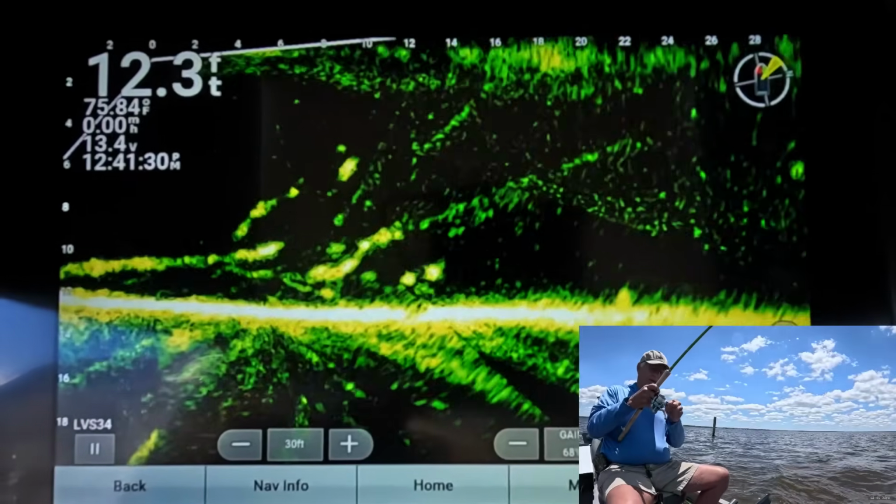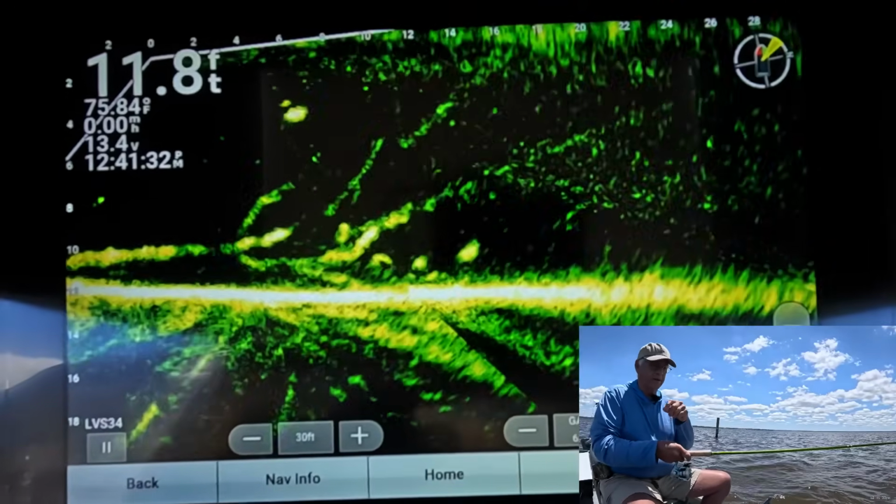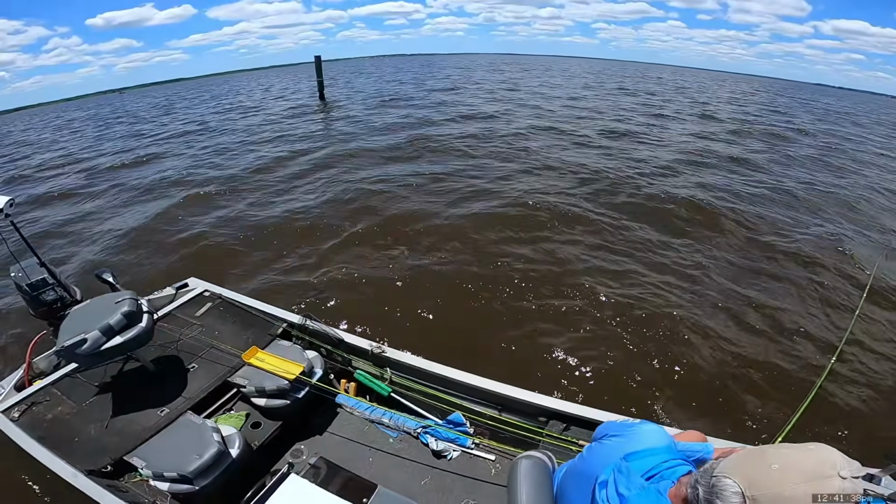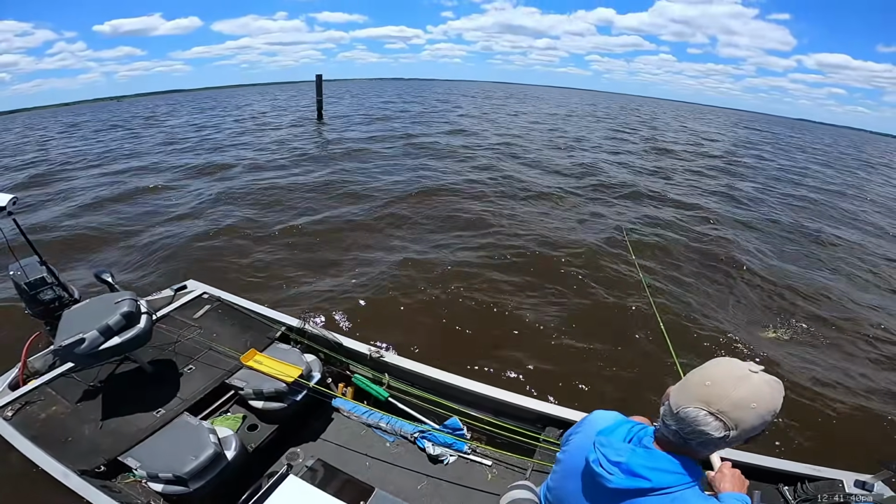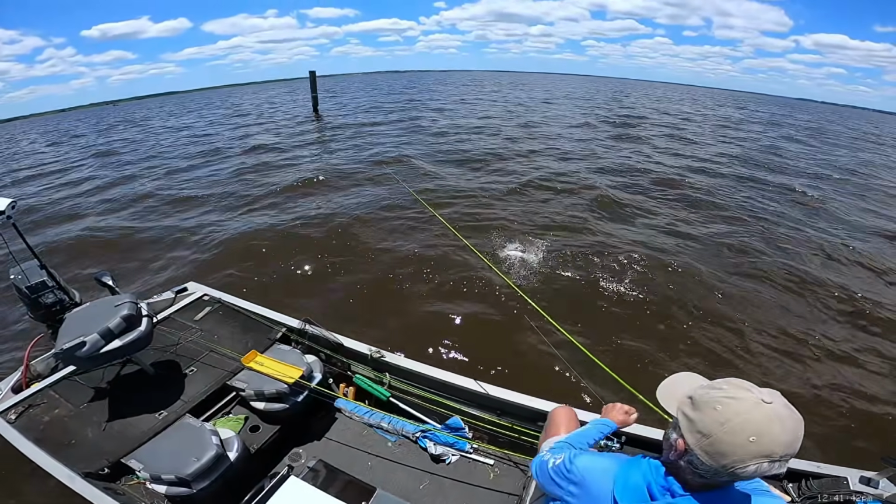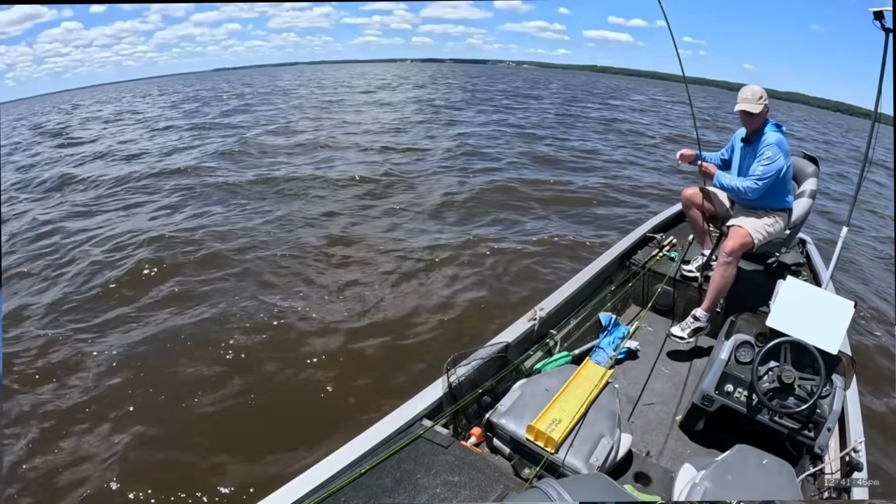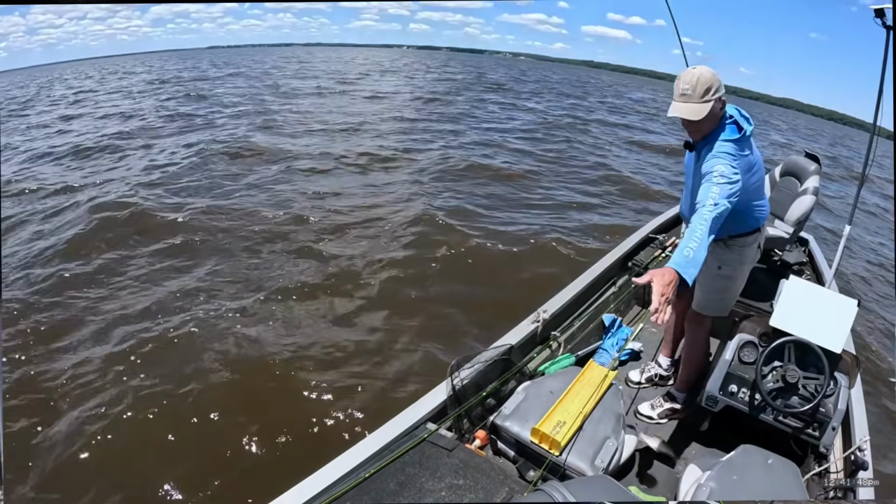Oh, we got it. Had to be patient on that one. I wanted to start reeling a little faster, but I didn't. I just left it hanging there, and that sucker got caught up with it. Was a nice fish. Look at that. That's a real nice fish. Come here, fish. Man, yeah, that's a real nice fish.